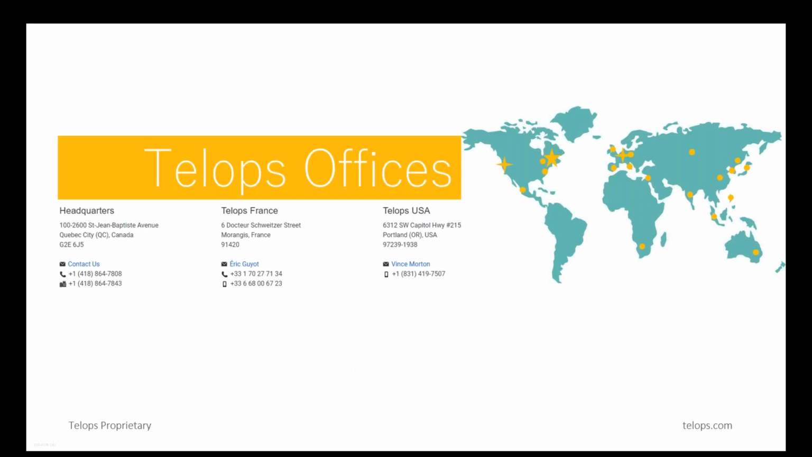Teleps also offers R&D services for optical systems technology development in order to respond to the specific needs of its customers. While being headquartered in Canada, Teleps caters to an international market using offices in the US and France and an efficient global network of distribution and representation.